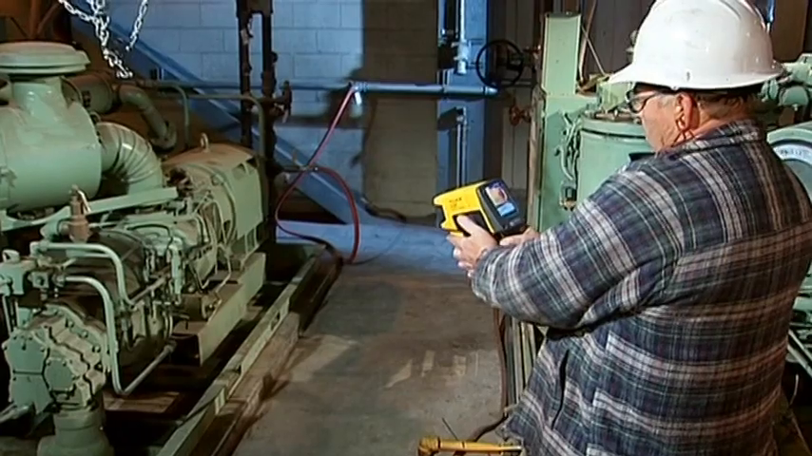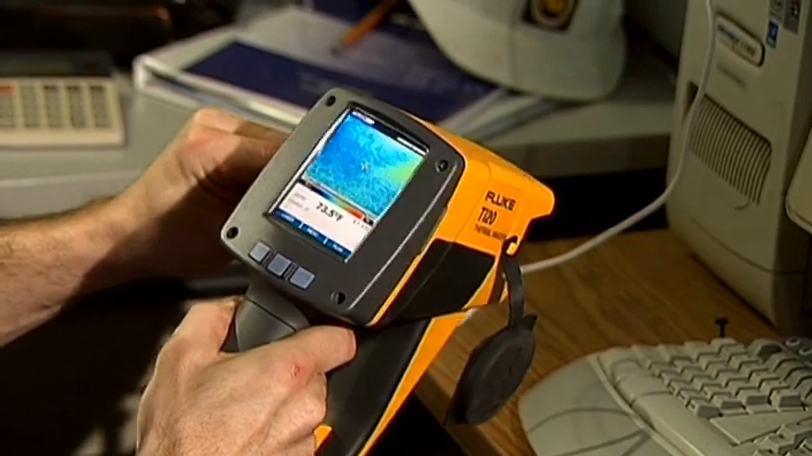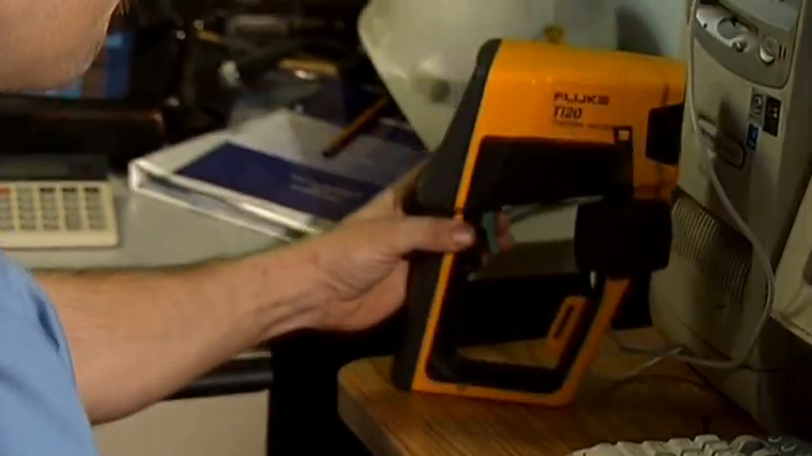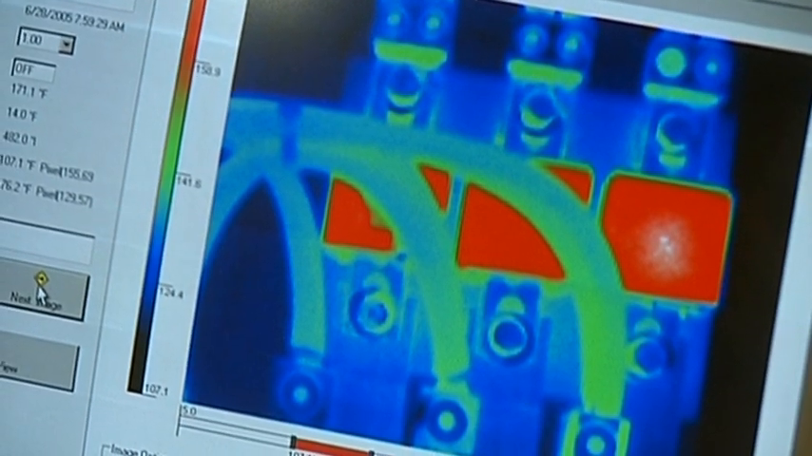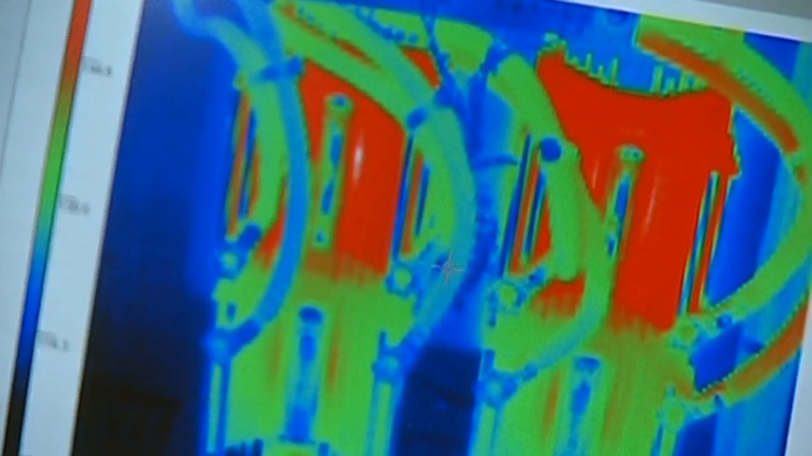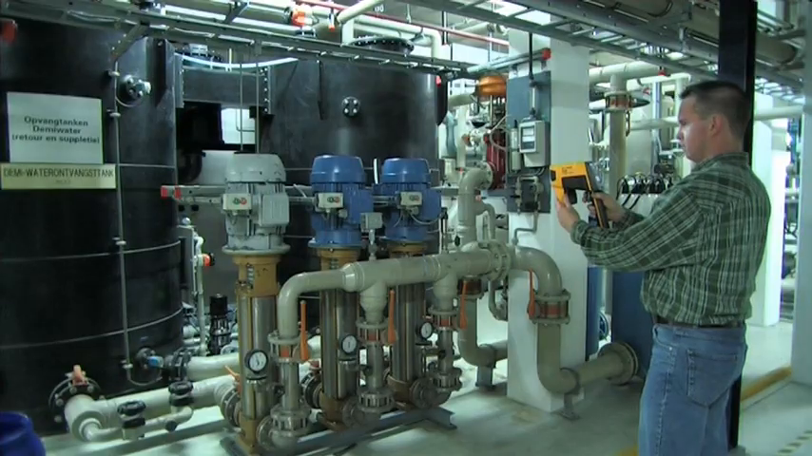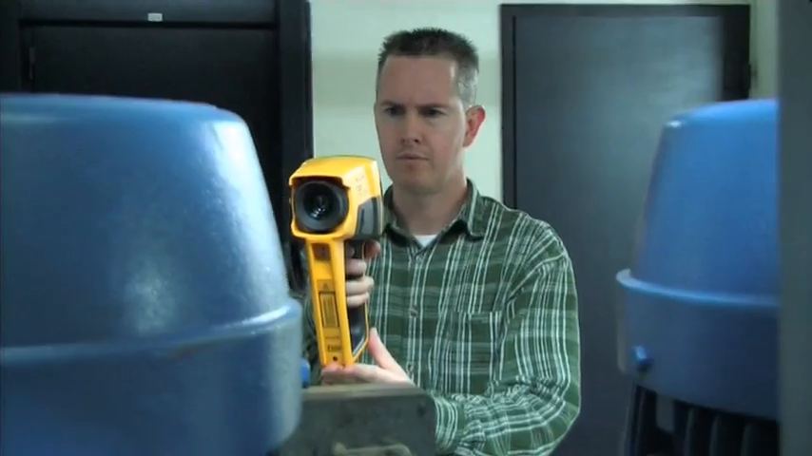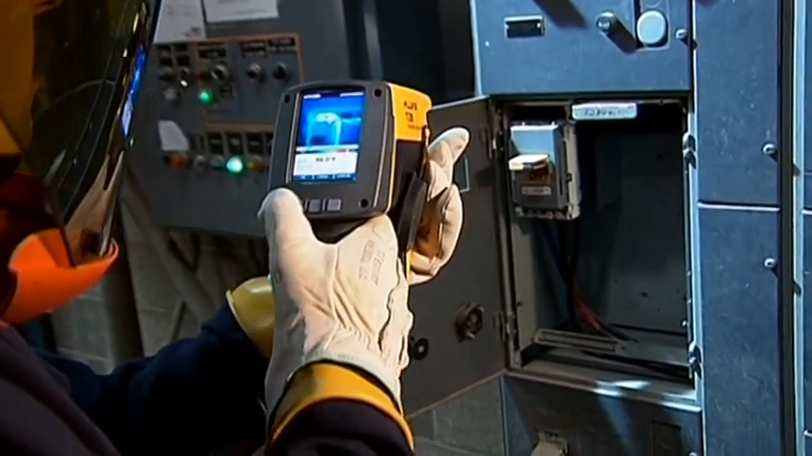Thermal imaging uses a non-contact infrared technique to measure surface temperatures from a safe distance. Temperature can tell us a great deal about the health of an electrical or mechanical system. Thermographic images show temperature variations as different colors. This image allows you to quickly see surface temperatures and identify hotspots. Hotspots often indicate problems or signs of impending failure. With a thermal imager, it's quick, easy, and safe to check critical parts while a machine or electrical installation continues to operate.